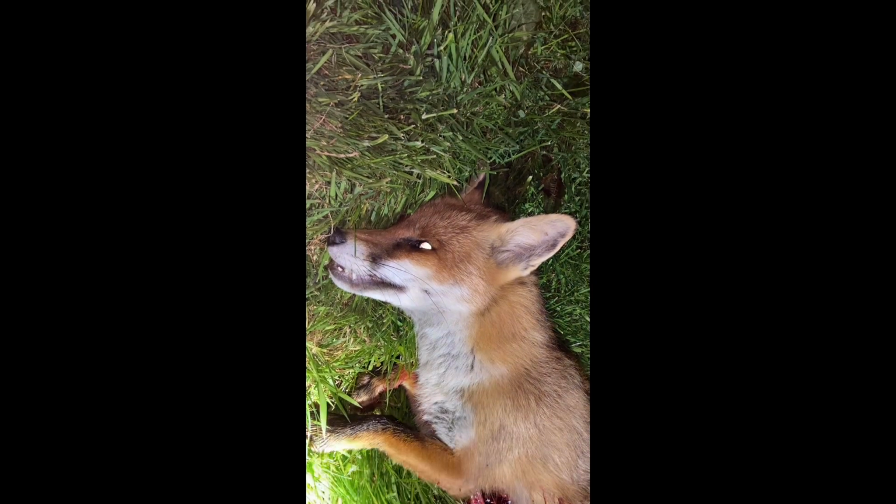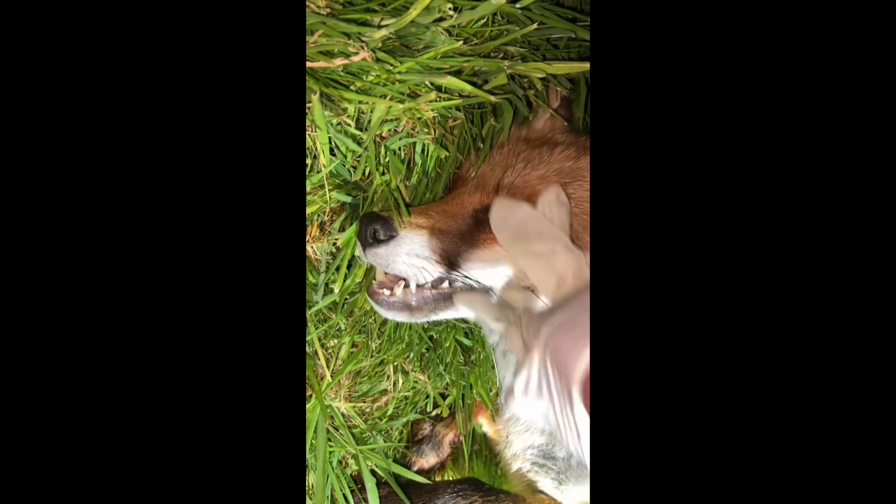How long can get home in time to see Shameless? It's his old teeth like. Oh, look at the size of them. They look like they've eaten plenty of pheasants.